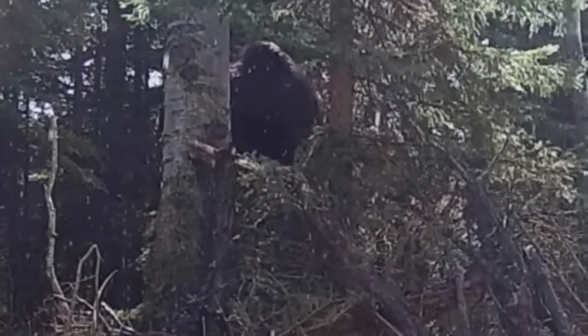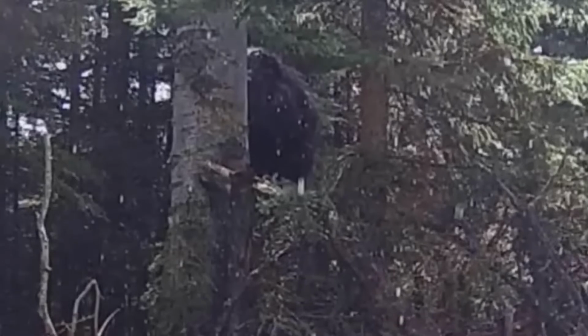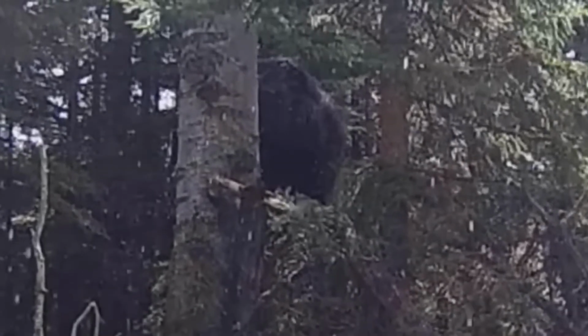I wonder why the two deer did not feel that such a huge hairy creature was standing right next to them. Maybe it's a bear standing on two paws that fell asleep. What are your assumptions about what this giant figure is?